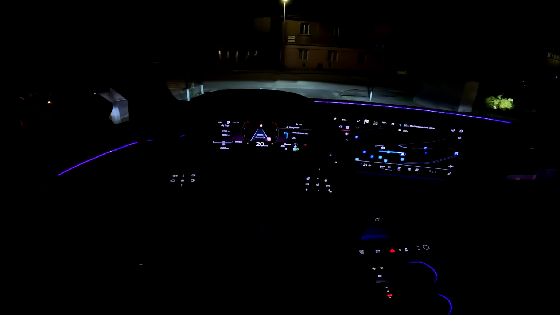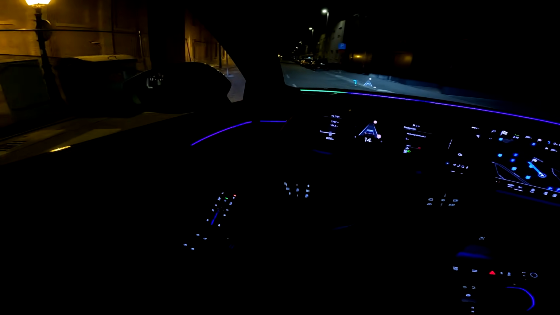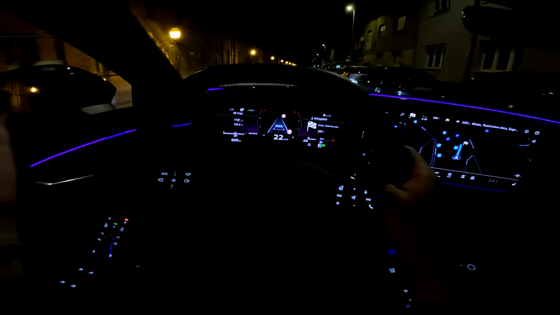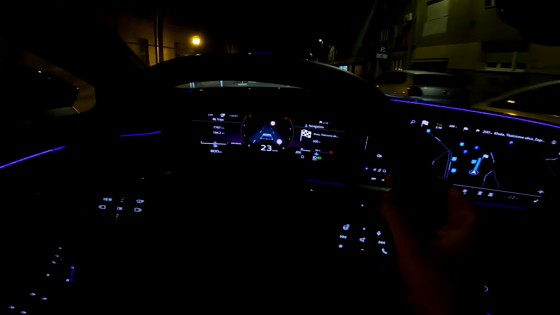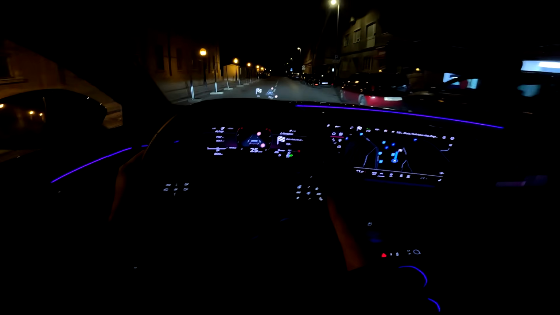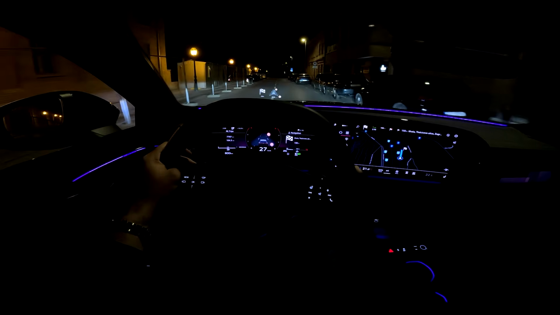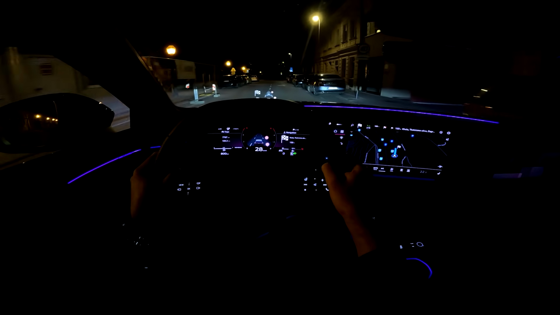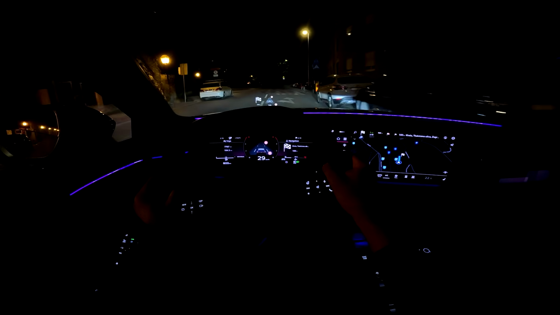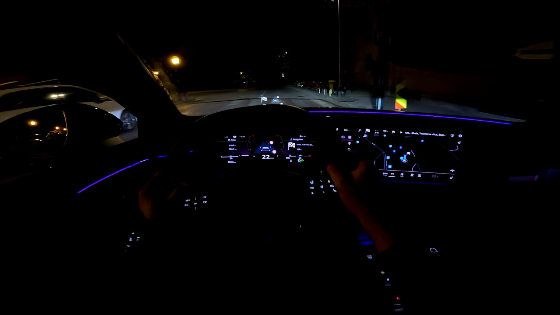Driving with the electric power. So you hear the electric sound, and also look at the revs. No revs. So electric power on this MHEV Plus system.